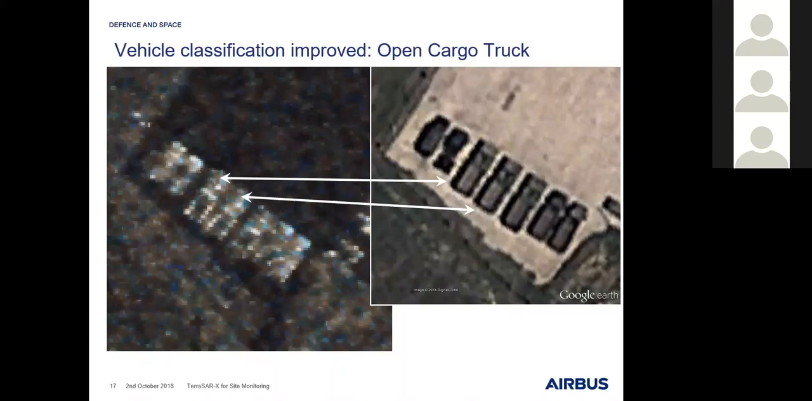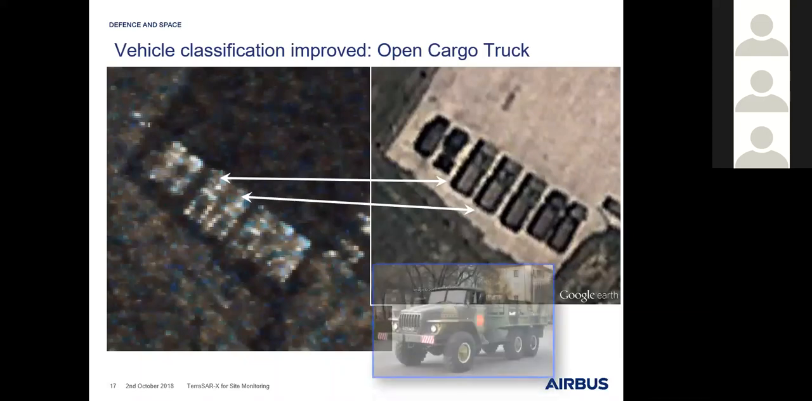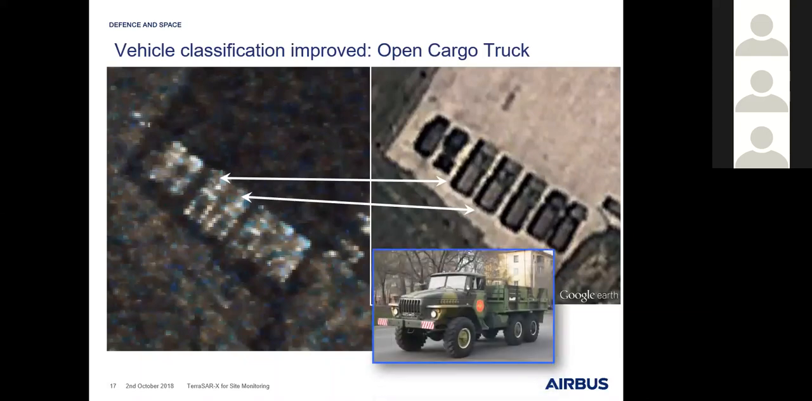Of course, it will never look exactly the same as an optical image, but by offering this very high resolution, you can also work with certain recognition features that you also use when classifying or identifying objects in the optical world. So basically, we are looking at these kinds of trucks in both images.